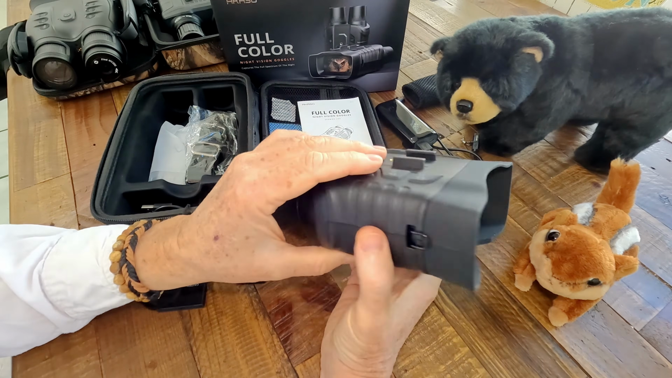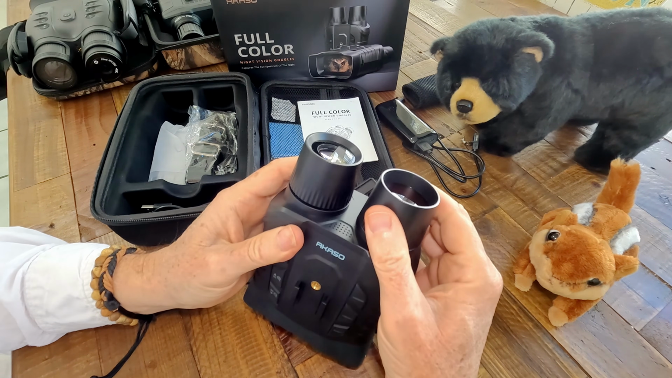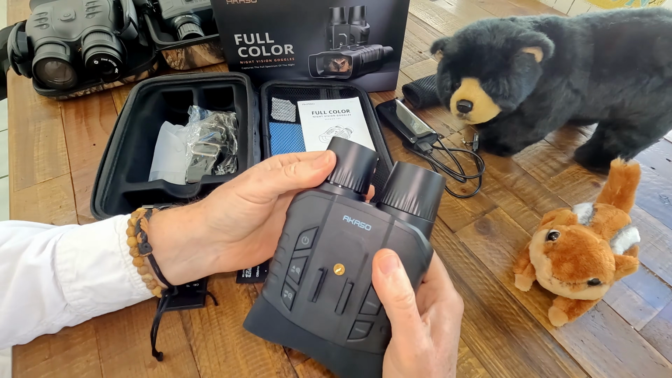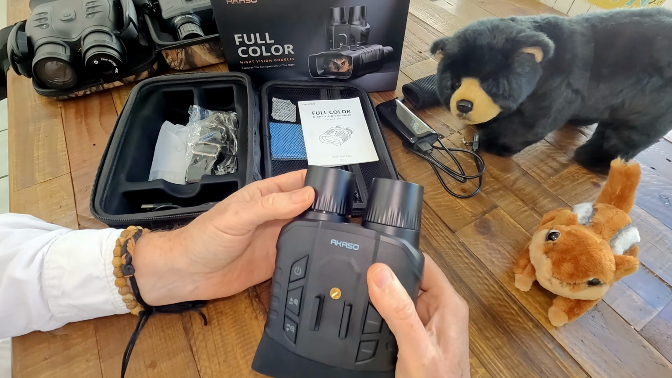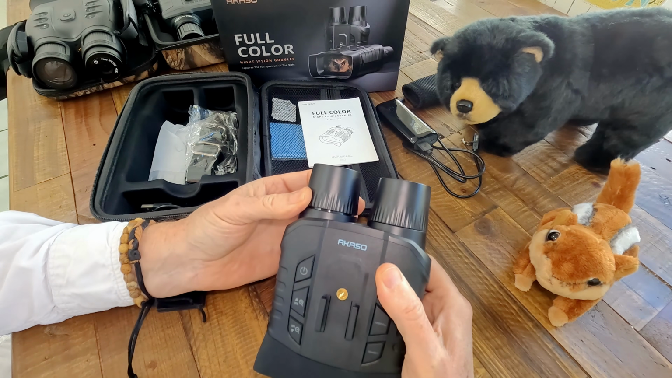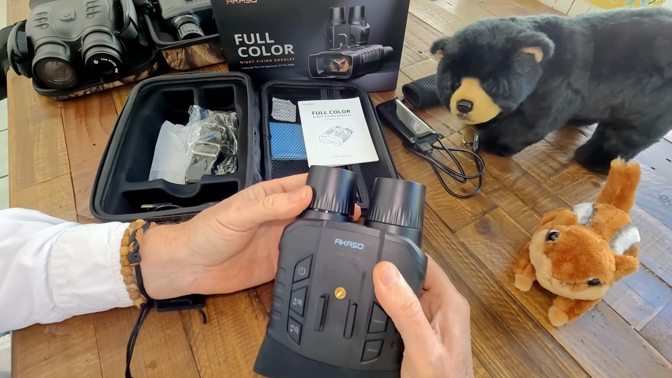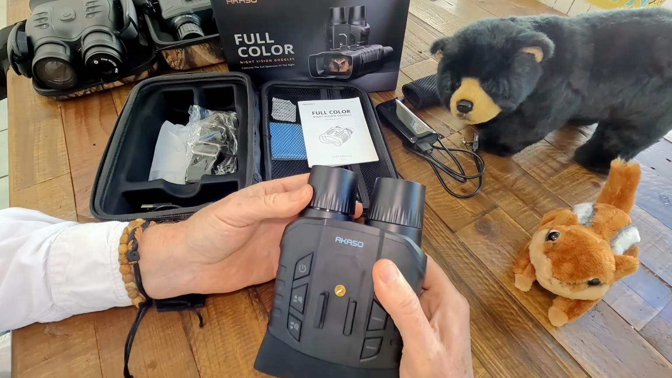It has a nice screen, and it's real simple to use. You have your IR light here, and then over here you have your objective lens. It's a fixed focal length lens with a fine focus here that you can move left or right to bring it into sharp focus. And I'll show you a ton of examples. It's really not easy to get it to focus in, especially in IR mode.